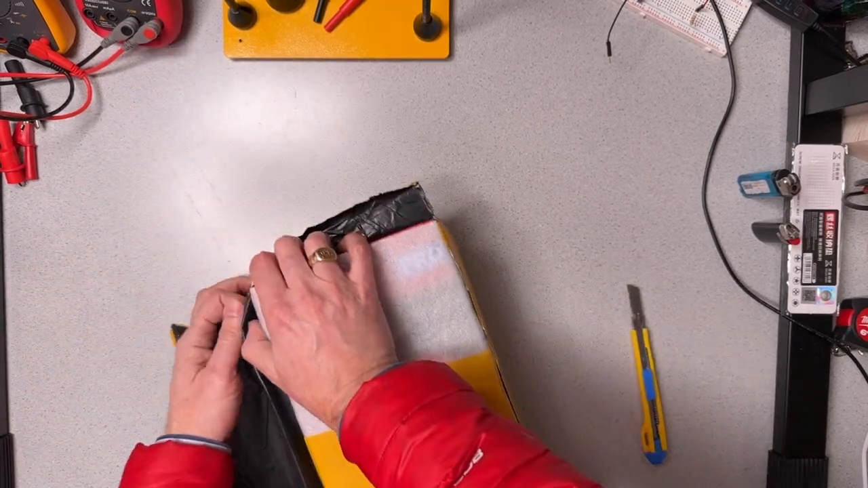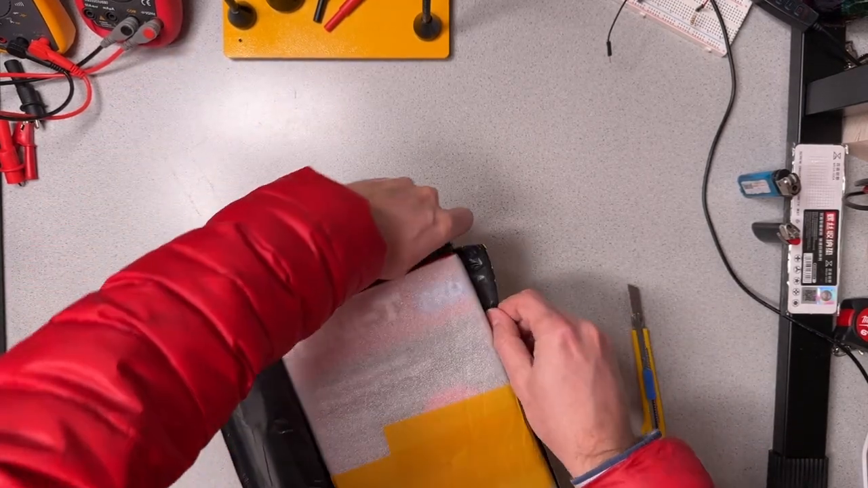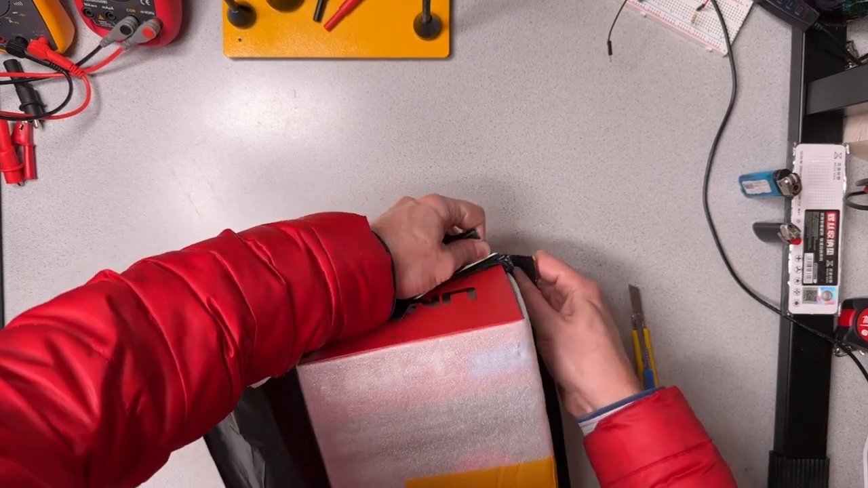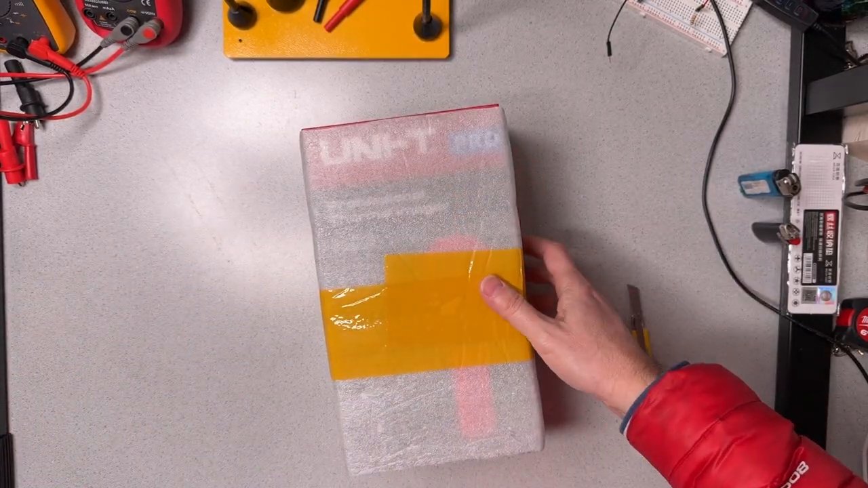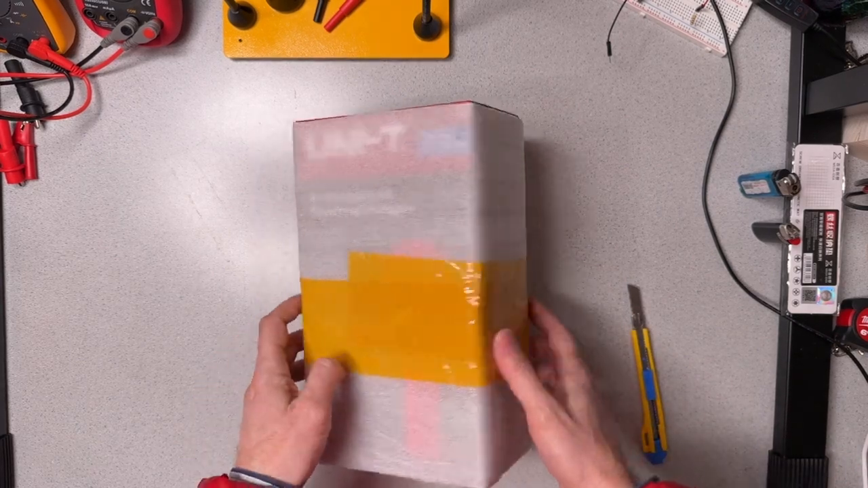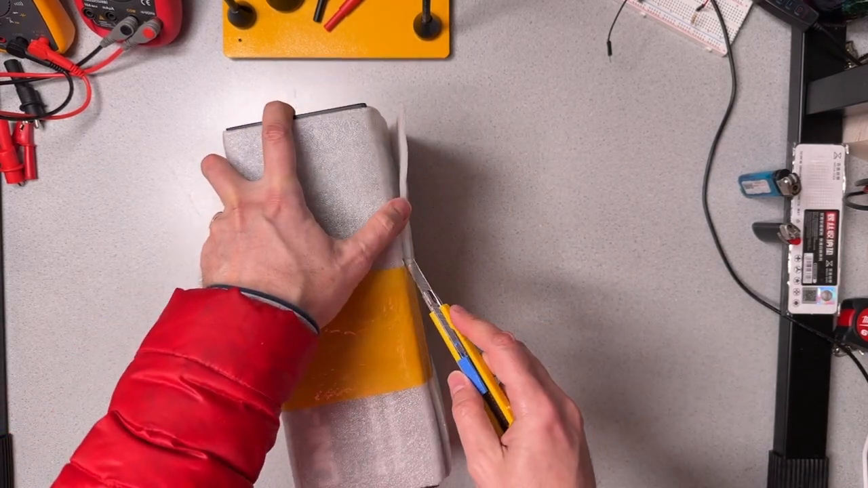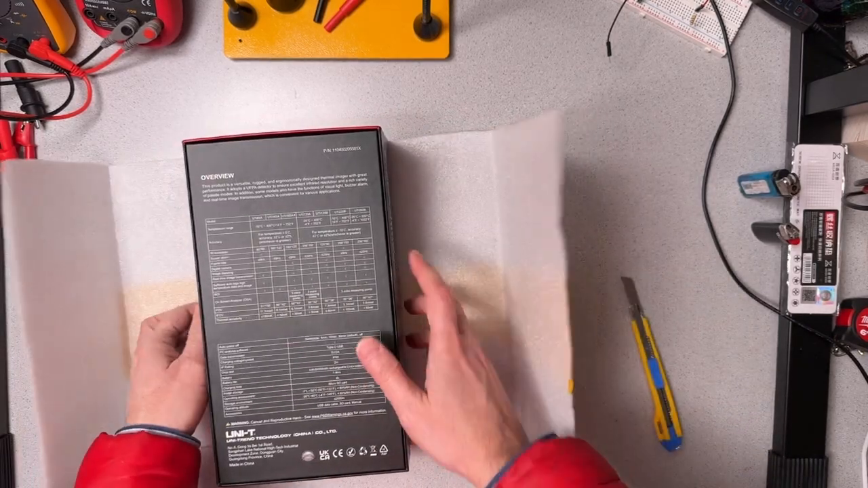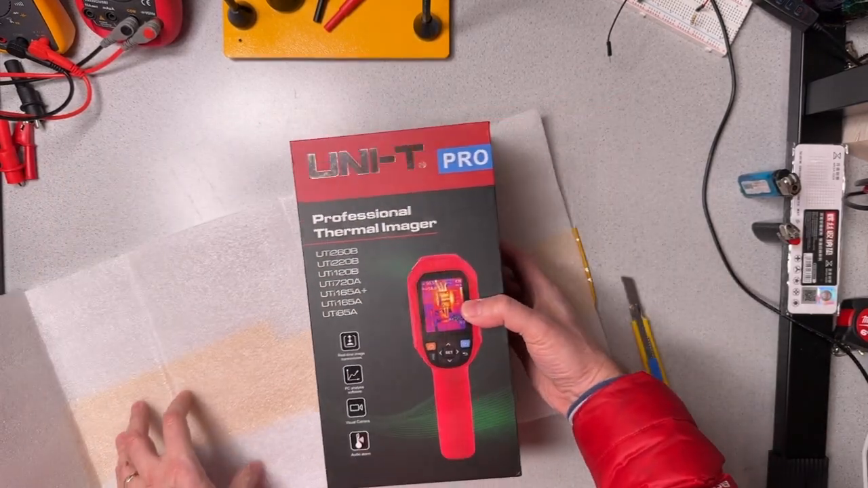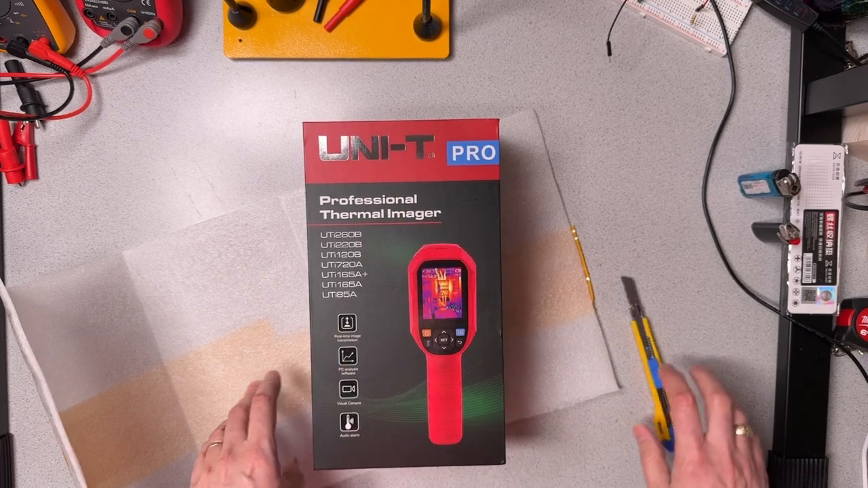And we can see here, as we get this out of the plastic envelope, very nice. There's another layer of foam here. Cut that open. And Uni-T Pro.